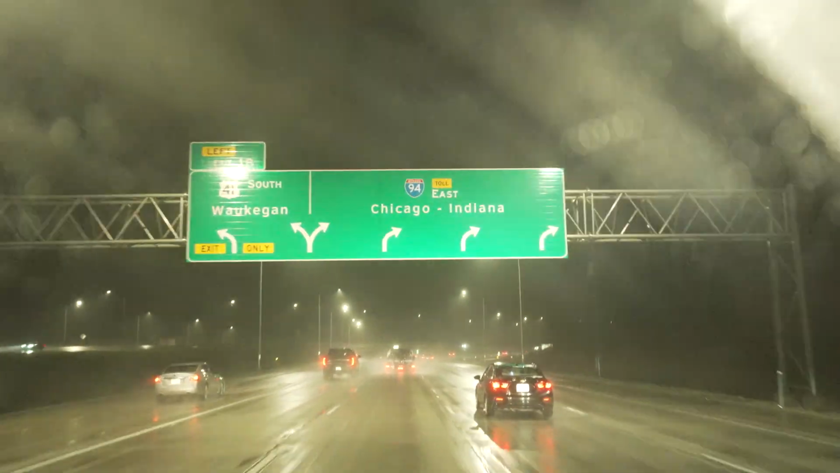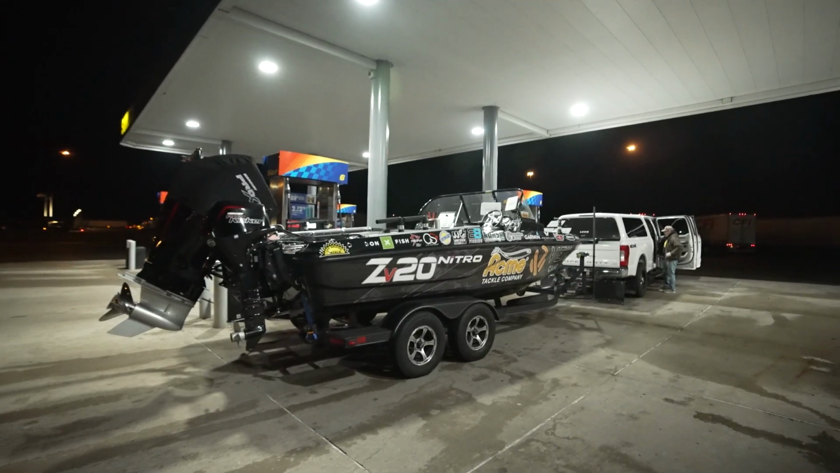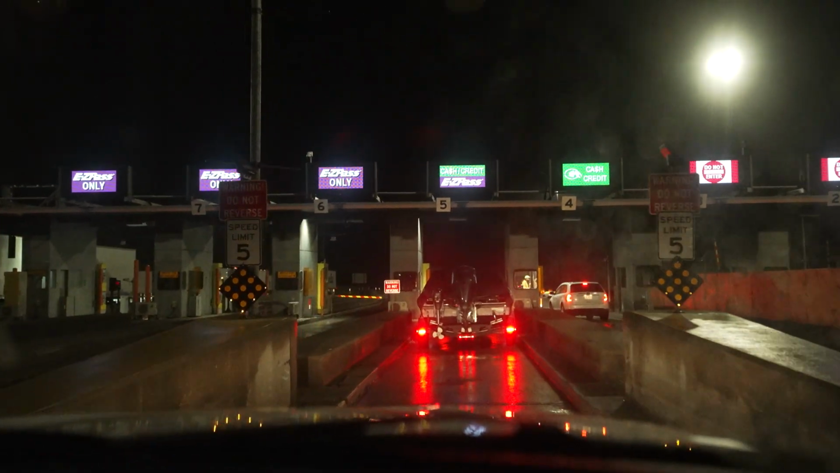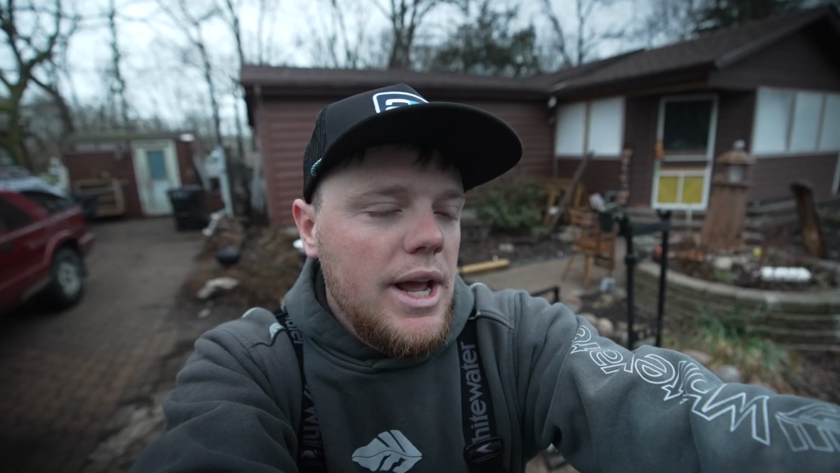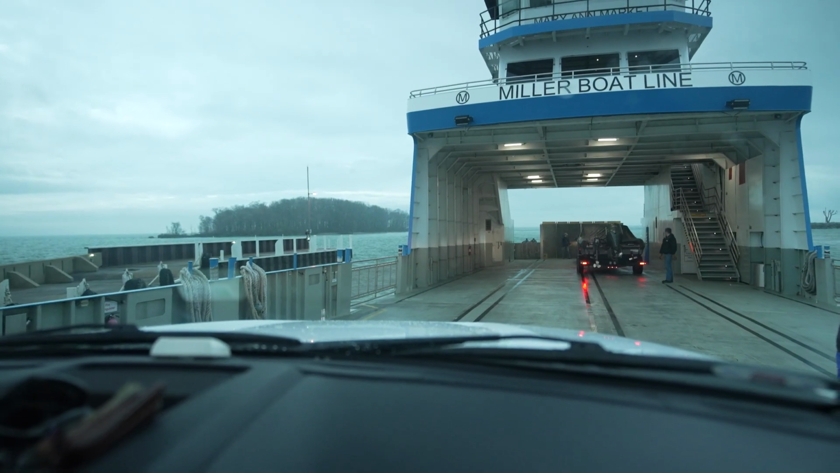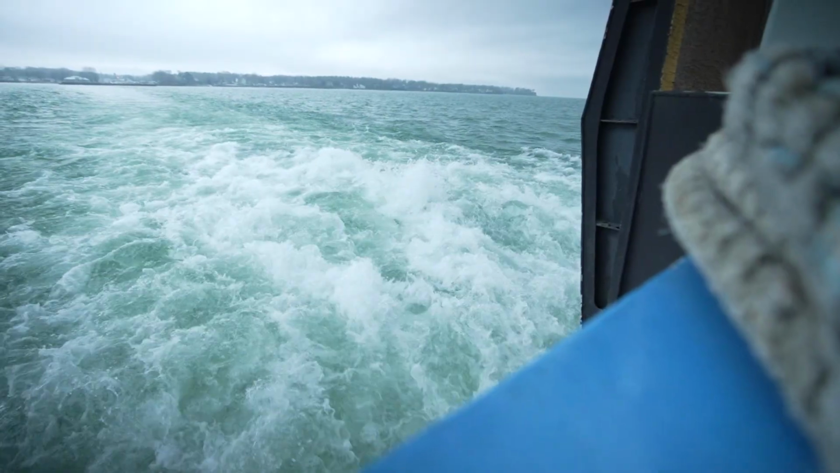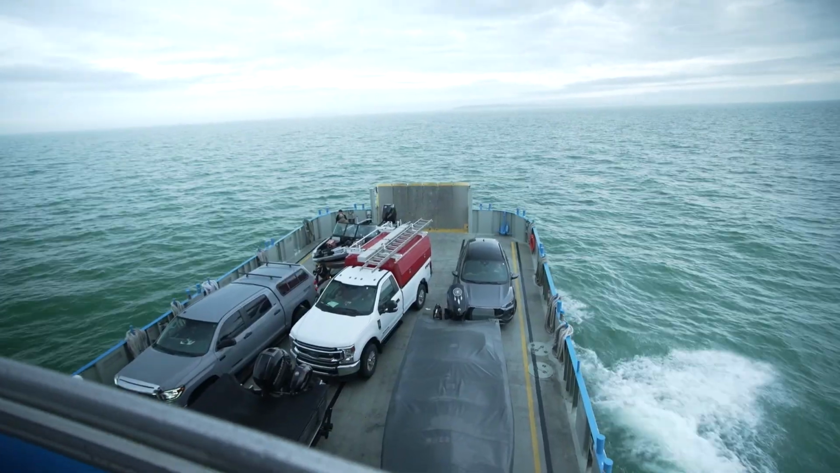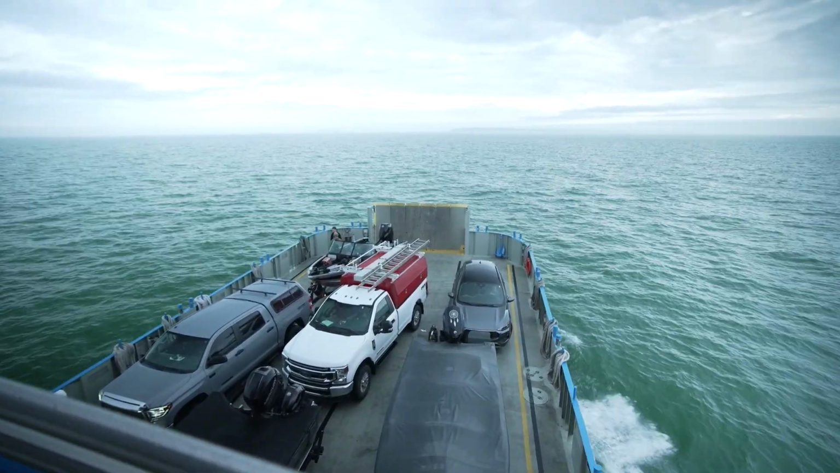And yeah, made a couple of stops along the way to fill up for gas, grab some snacks. We like traveling overnight mainly because of traffic. It helps us get here a little quicker, and then we actually get in line to take the Miller Ferry line across to South Bass Island out here on Lake Erie. And yeah, we come out here every April. Super pumped to be back out here.